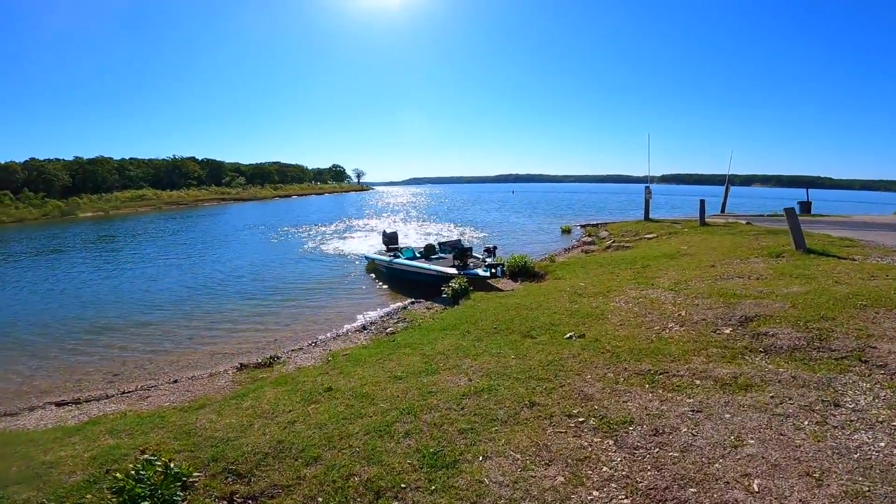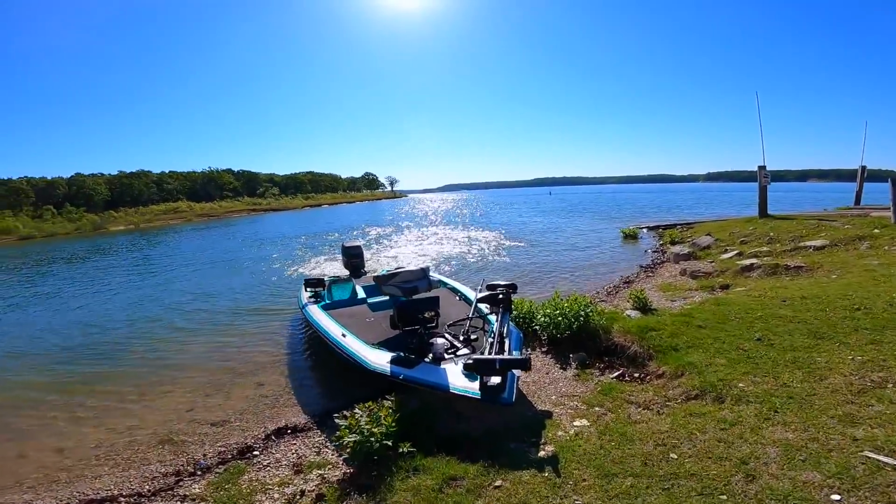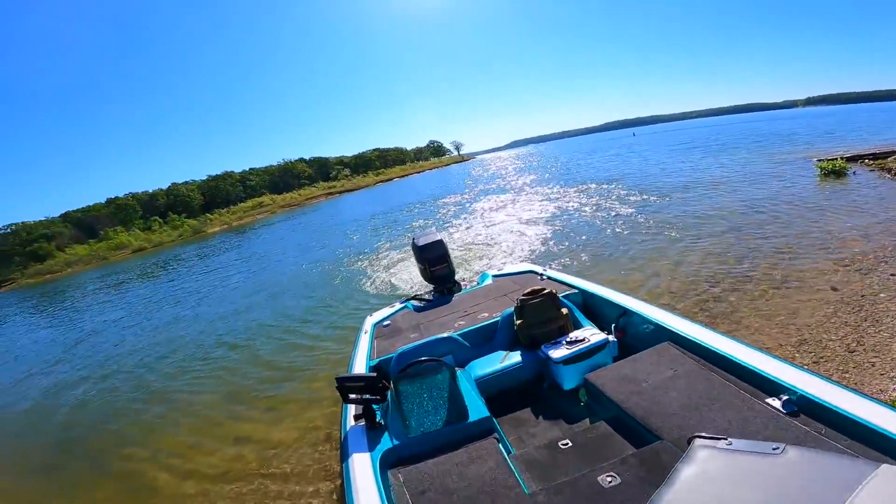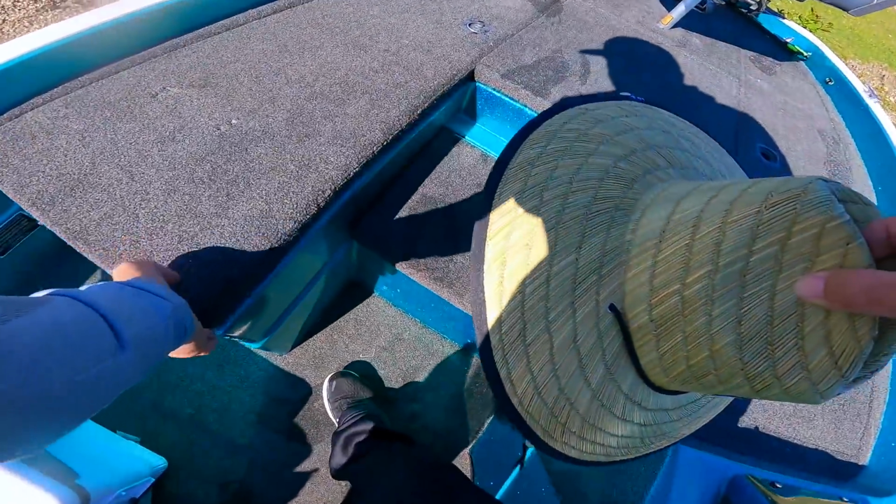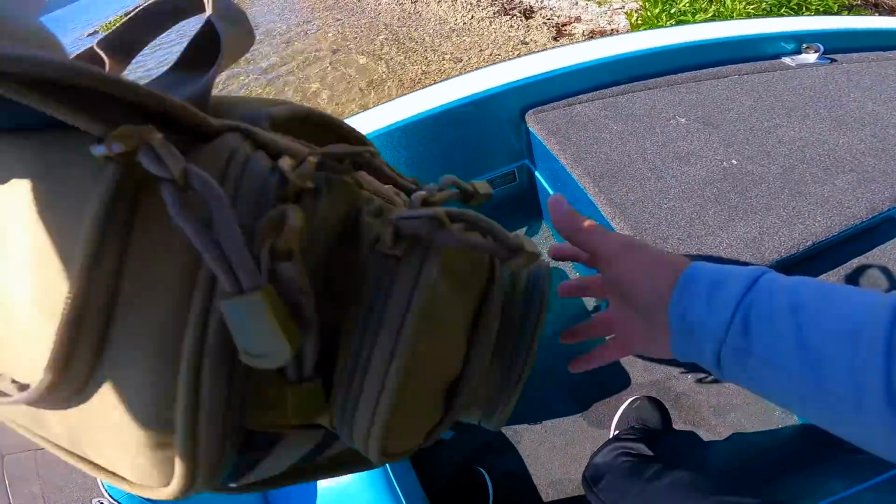Man, guys, this lake is beautiful. I love it, man. It's one of my favorite lakes in the state. I've told you that before if you watch my channel. And I sure do love it. Brought my sun hat. It's actually a little cool out here today. It's not as warm as usual. Well, as it could be.